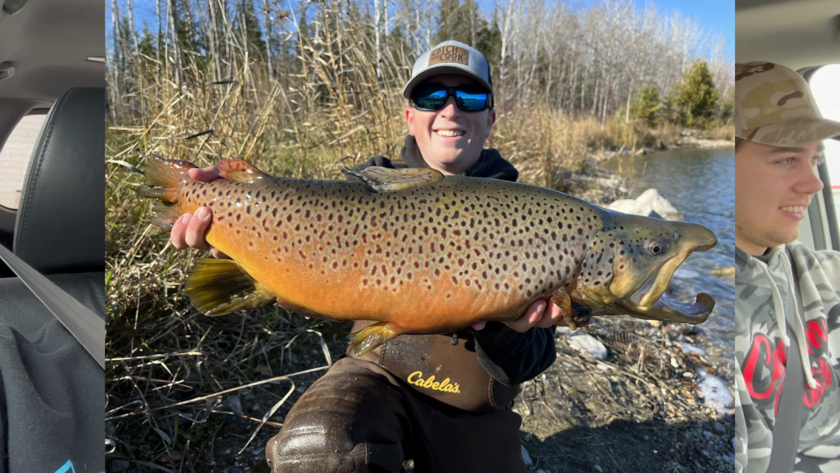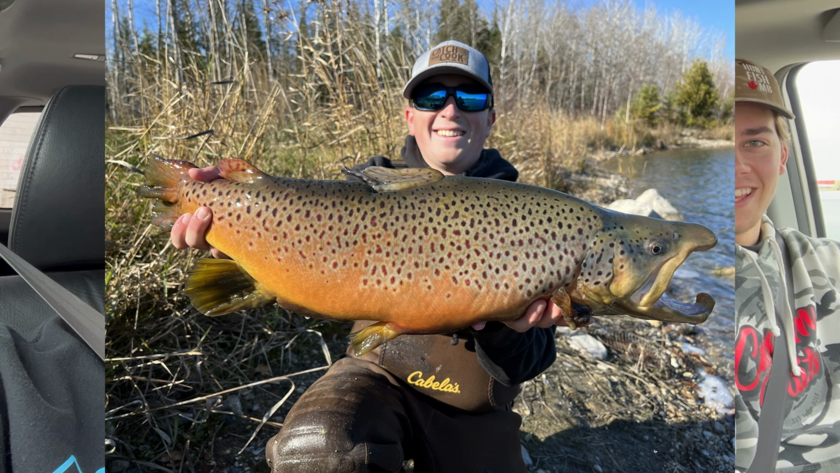Biggest being 27 inches, which I'll pop that picture up right now. Imagine a monster. It just continues talking if you can't pop pictures up. But yeah, we were able to get some monsters. I got myself a 27-inch personal best buck brown, so hopefully those are still swimming in there, and we'll try and get one of those.